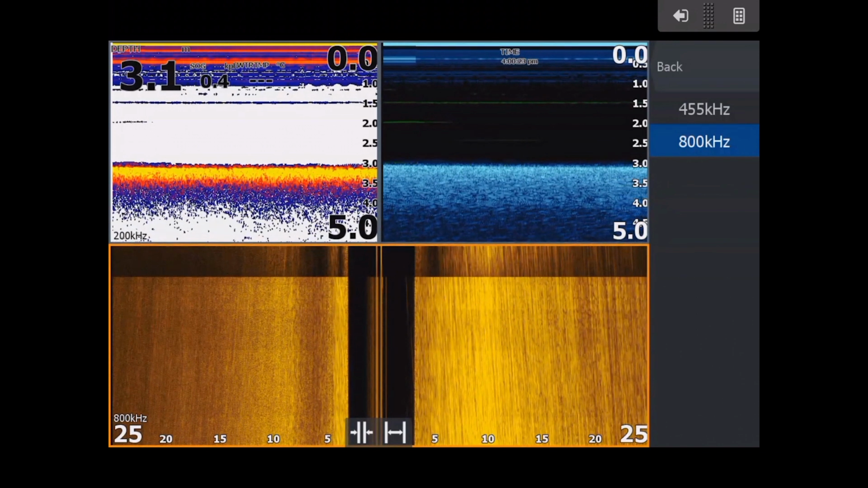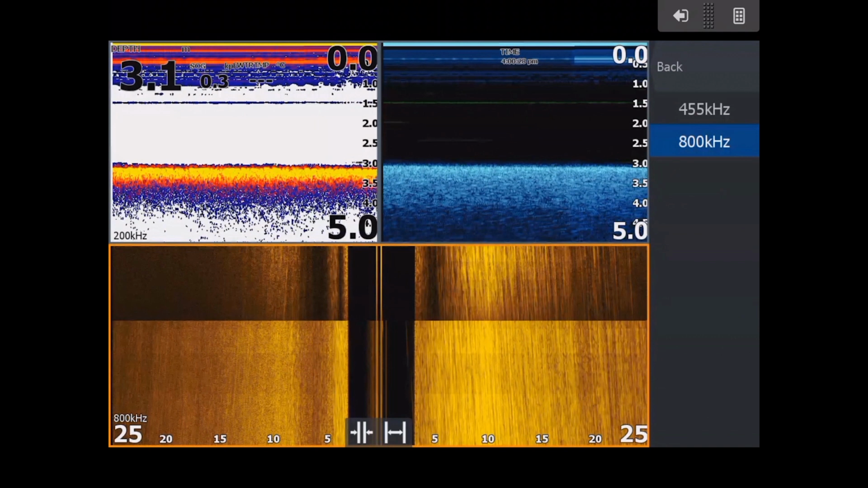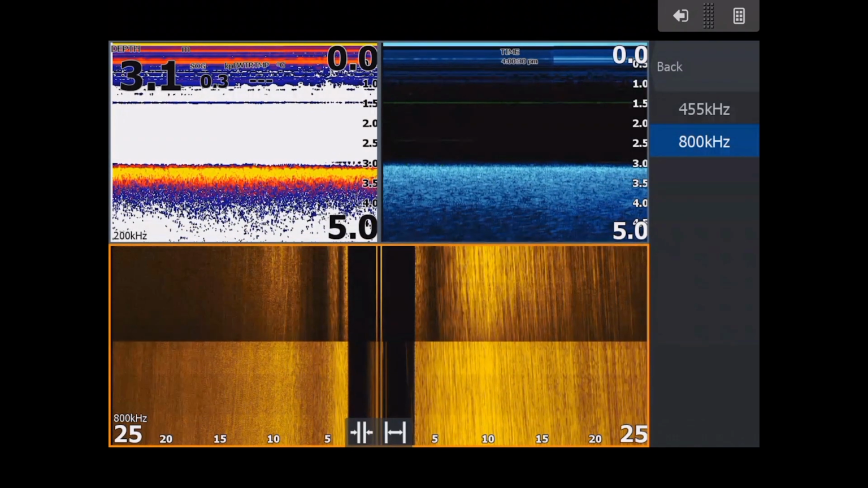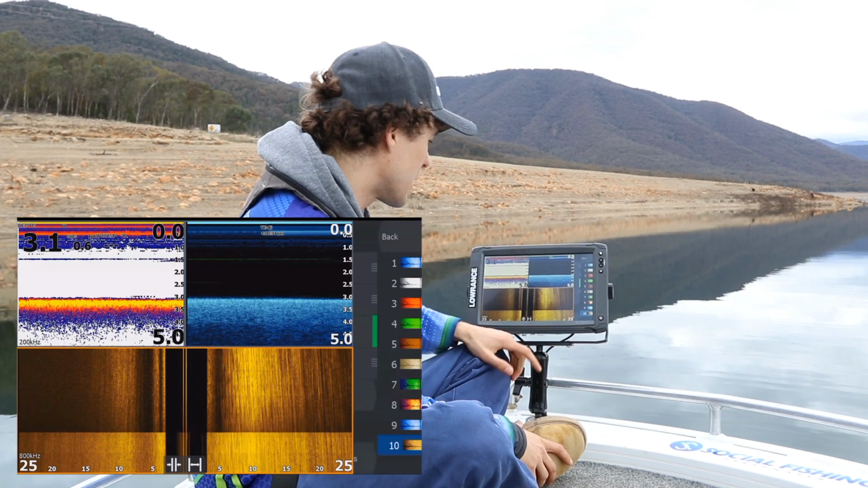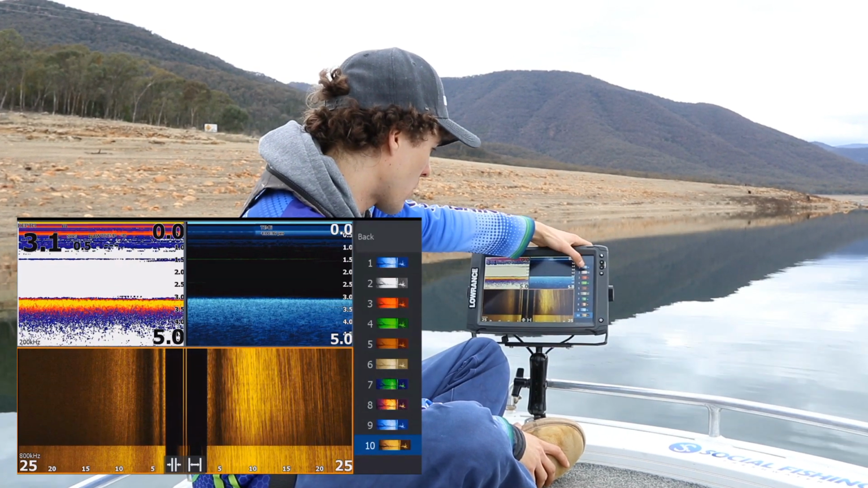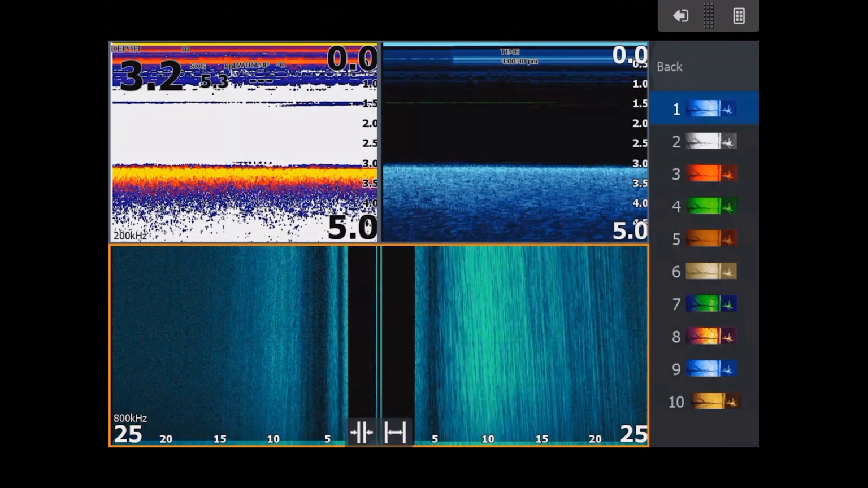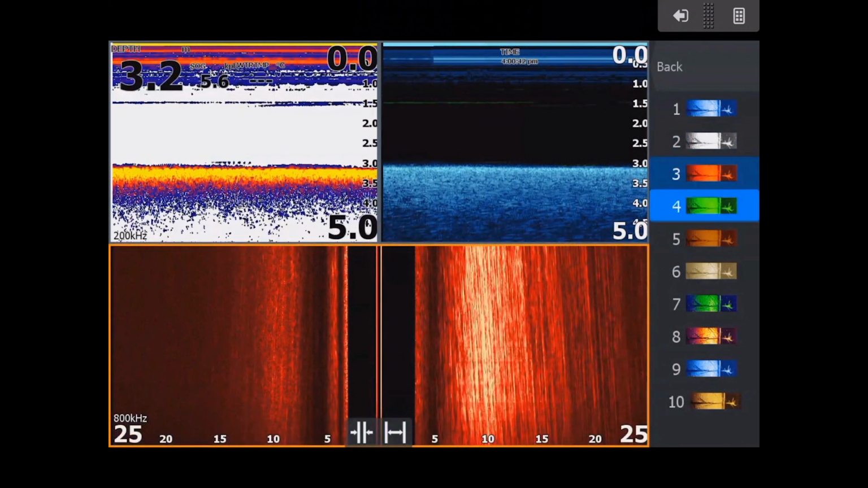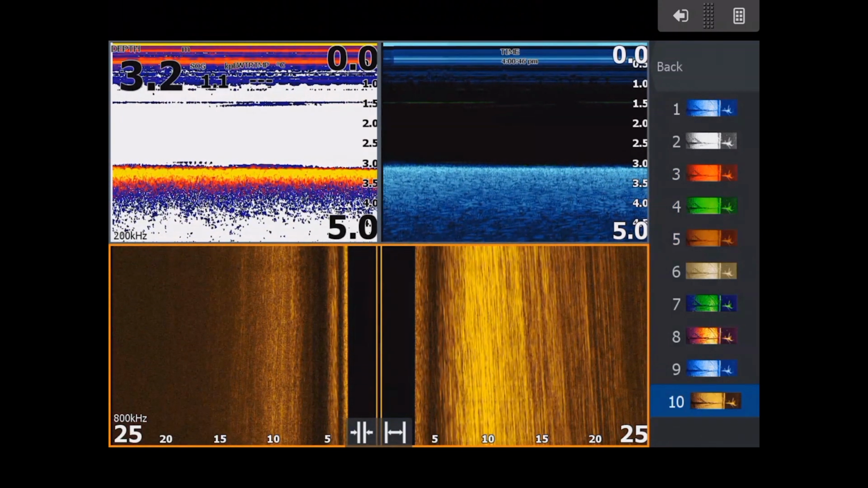Just go by eye really. If you go into deeper water and it's getting really, really dark, change it to 455. That's just something to keep in mind. Contrast, auto. The palette is personal preference. I'm running on 10 on the bottom here. My top one's on a different one, I think it's 1. So I can change the palette to 1, 2, 3, all sorts of different colors that you can choose from. So I'm gonna leave that on 10.